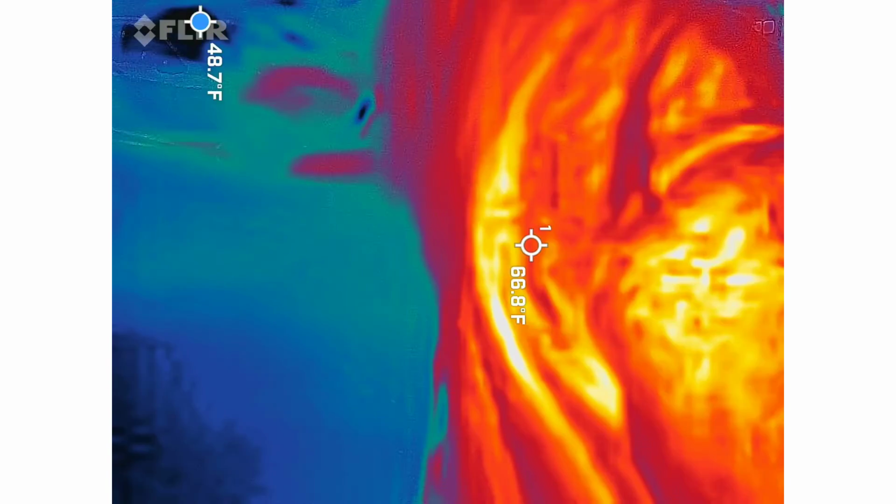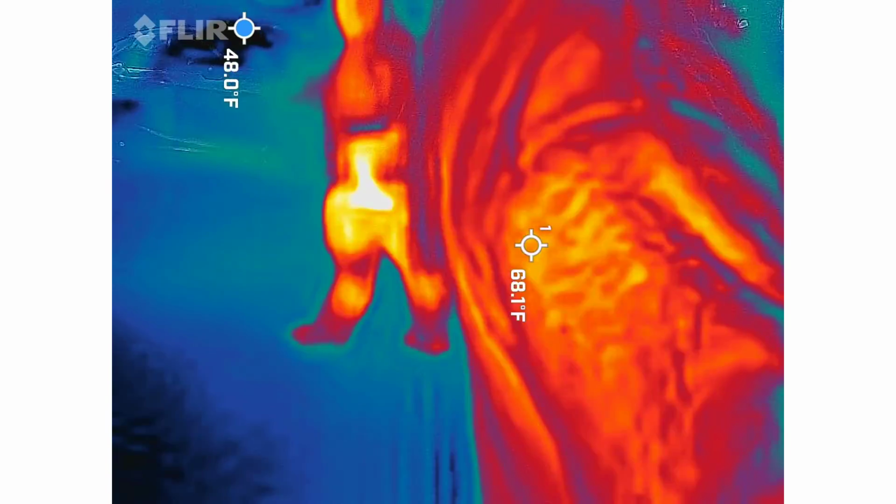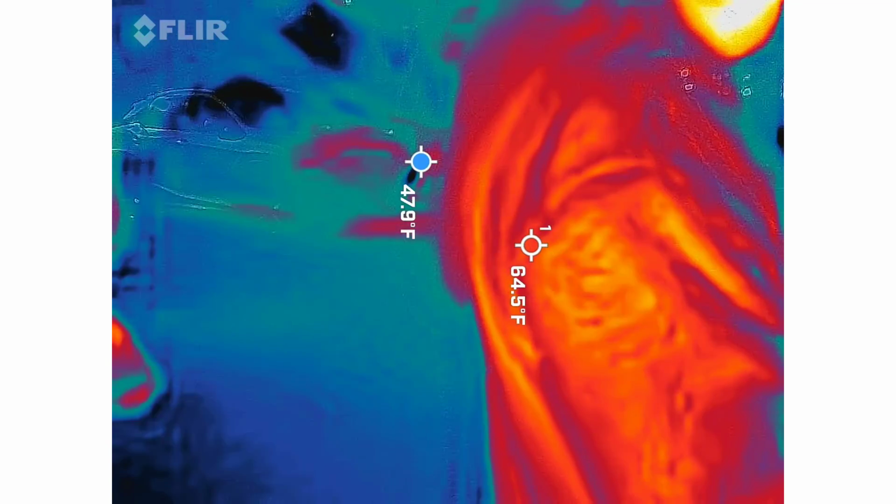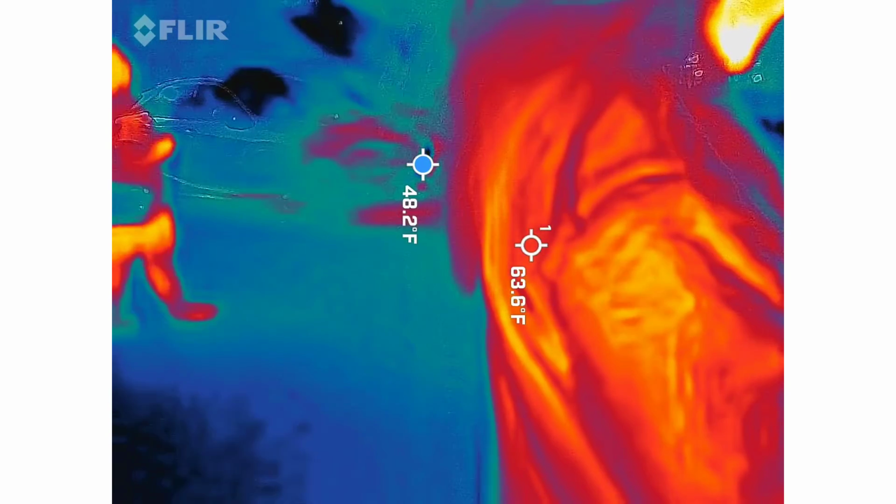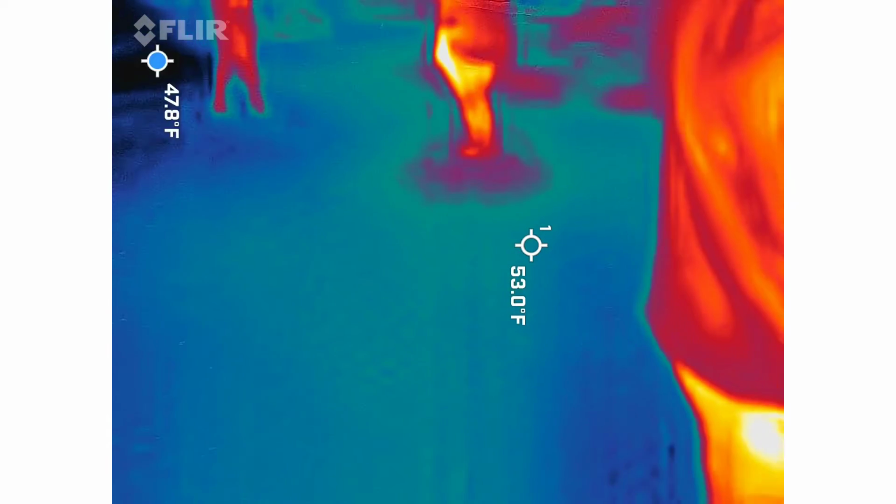How big of a drop do you look for? 15. 48. It's the lowest I've seen. 47, 48. If you're capturing the leaves, I'll look at it. It's much easier to watch on a big screen.